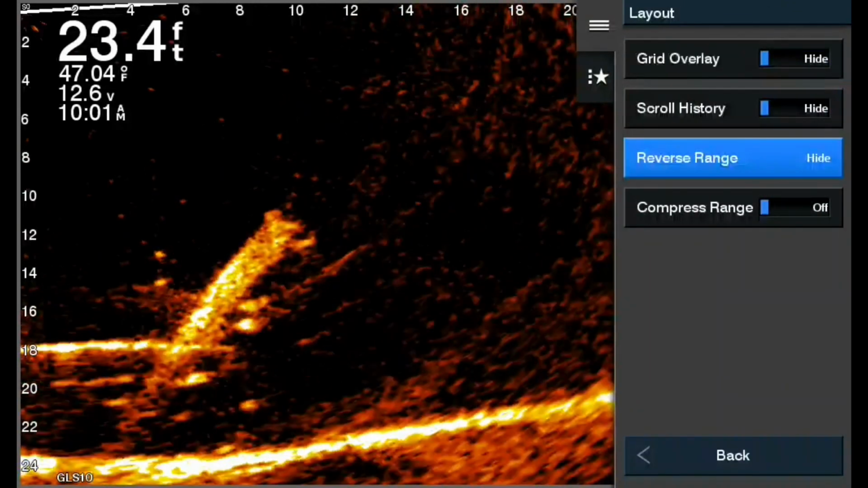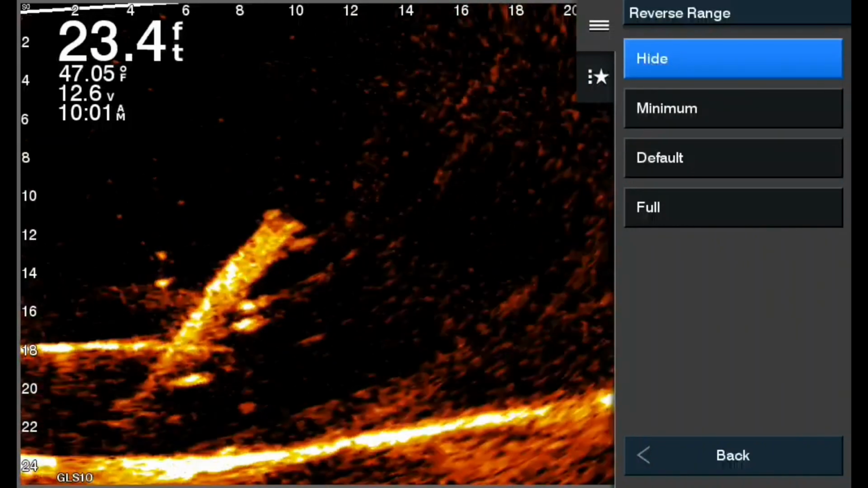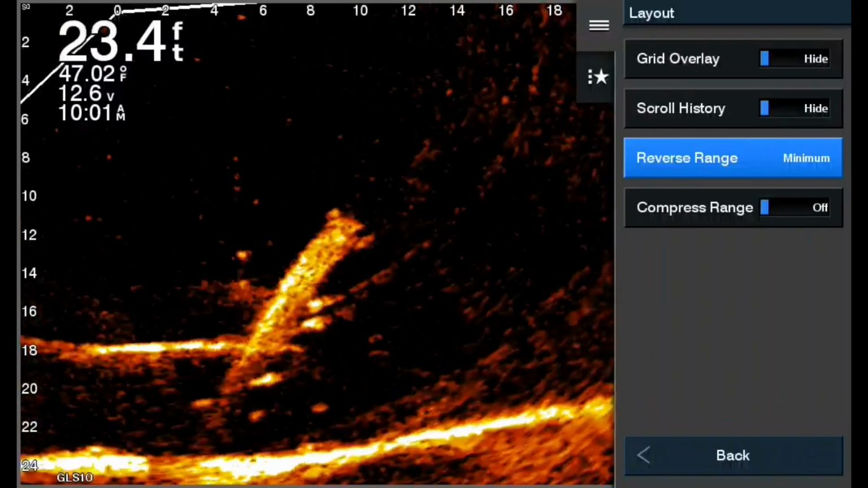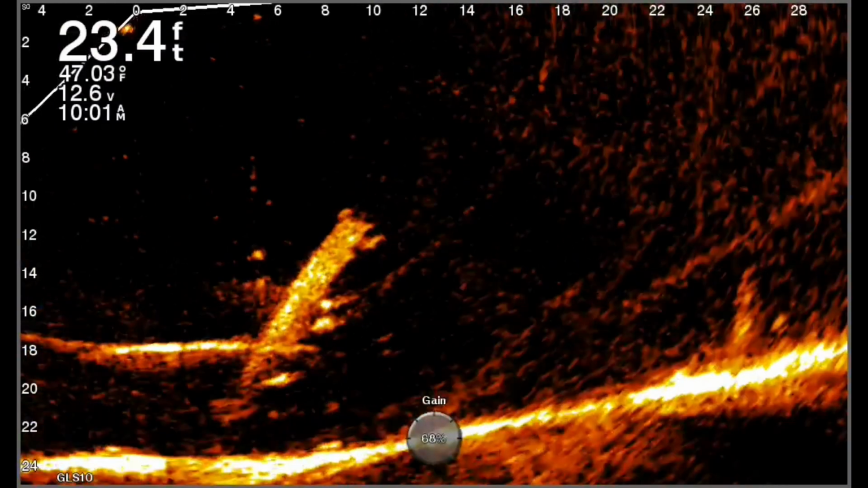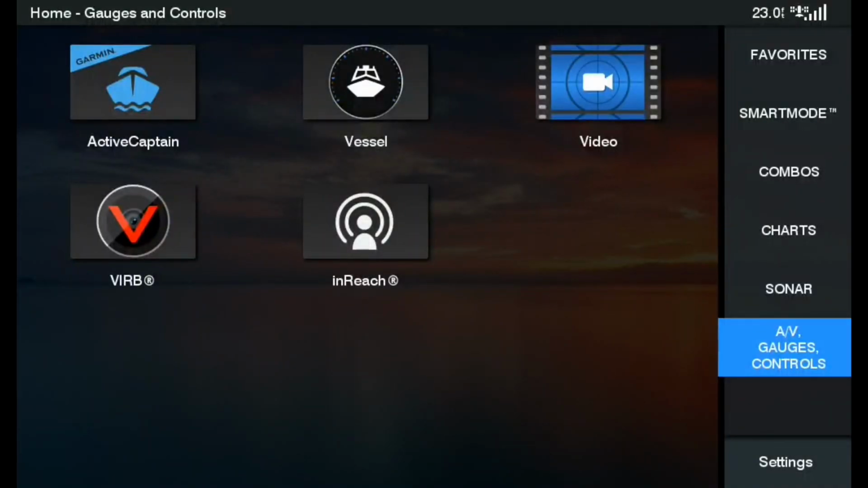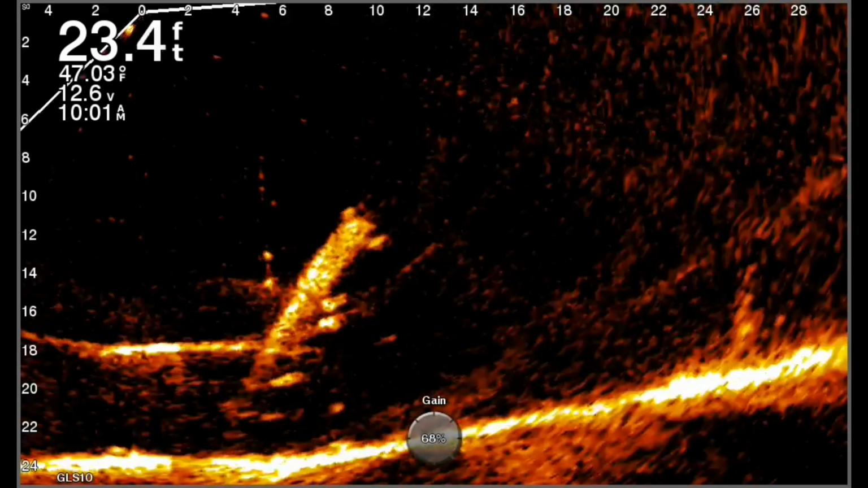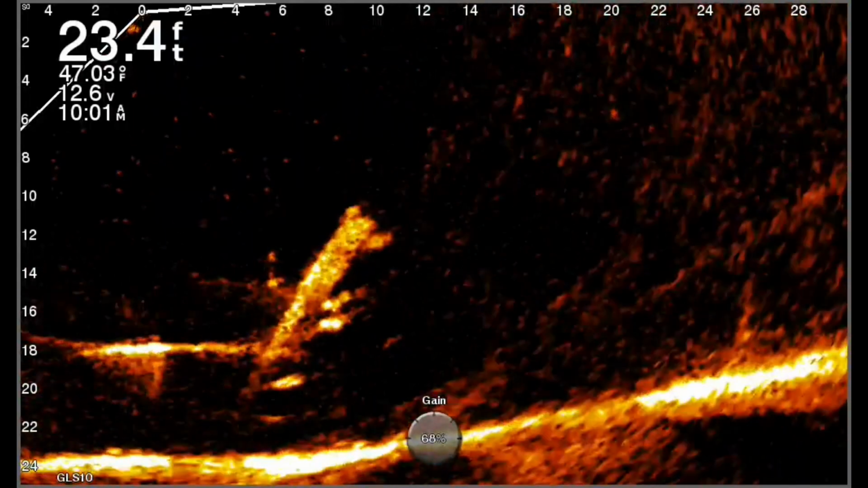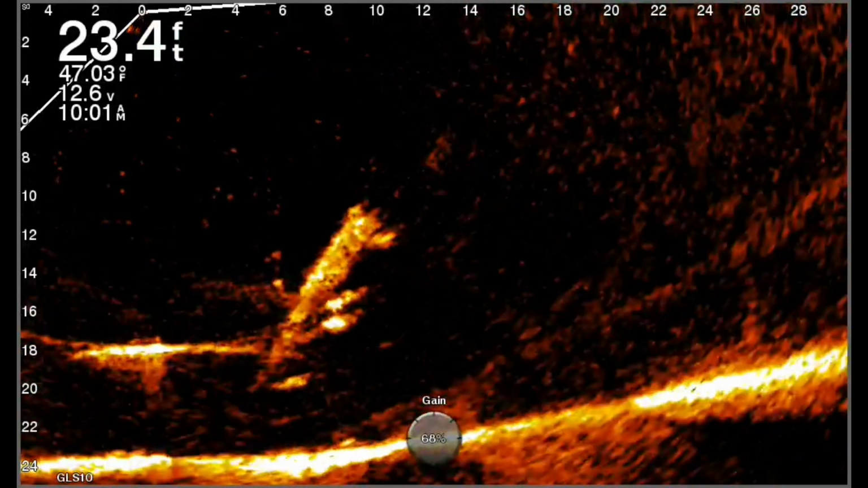So a lot of times I use hide for bass fishing. I use minimum for crappie fishing. I'll use default on occasion, but default and full, personally, I don't use, but I can see the need for it and I can see where people would use it because it can be an excellent tool.